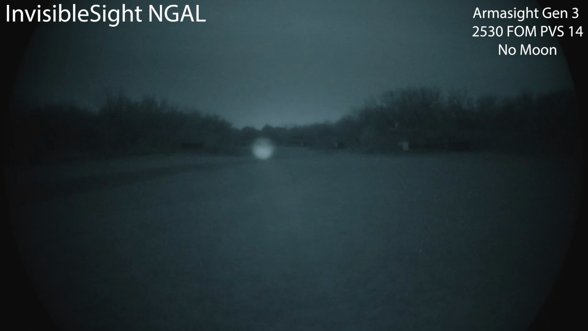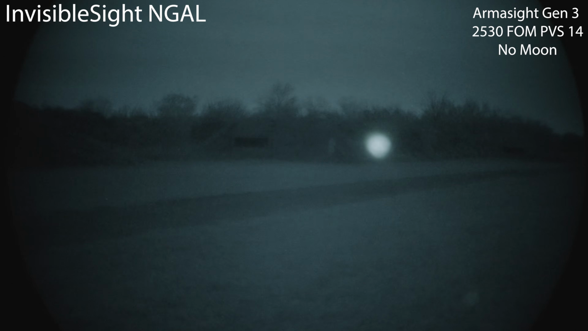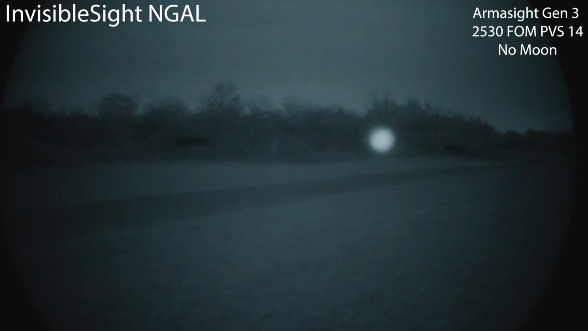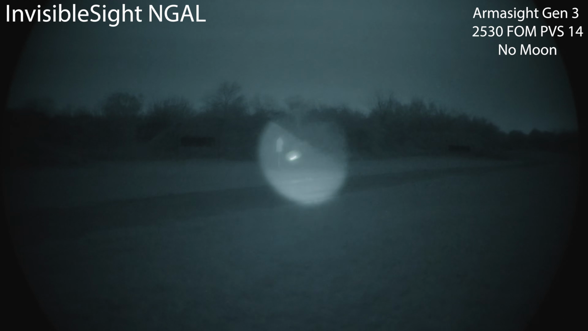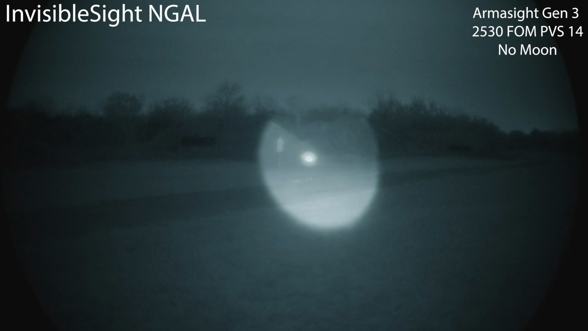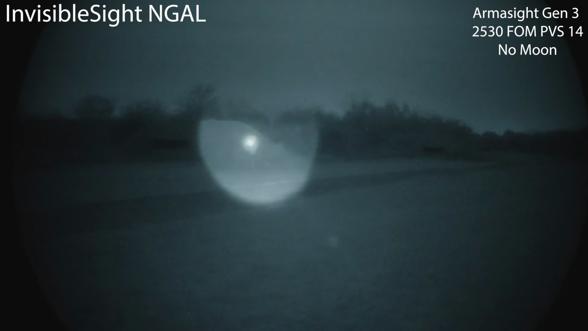And keep in mind, this is going to look a lot better to the actual user's eyes. You guys are losing a lot of value here looking at it digitally, but only so much I can do. Go ahead and widen that beam again. We're going to kick it up to the dual high. No diffuser is currently on. There is dual high. Pretty clean illumination.